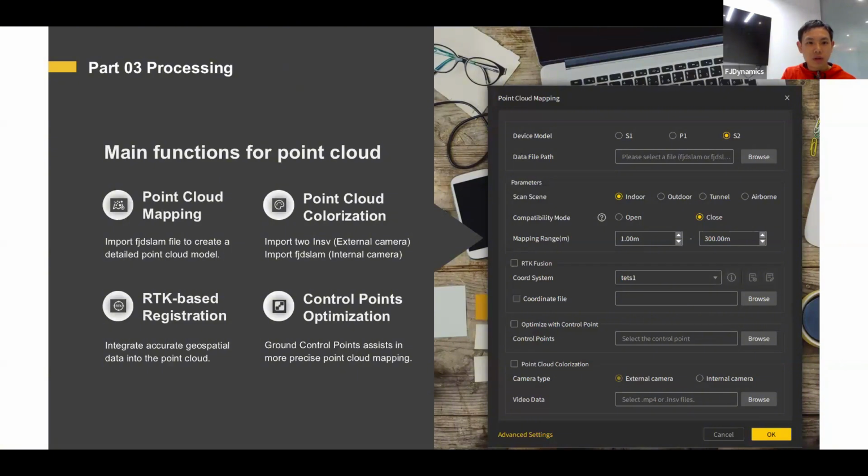And the other one is point cloud colorization. For the S2 especially, you can import two INSV files for the external camera. And if you import the FJD SLAM, you can use the internal camera for colorization. This internal camera is also used in the real-time colorization shown on your scan.